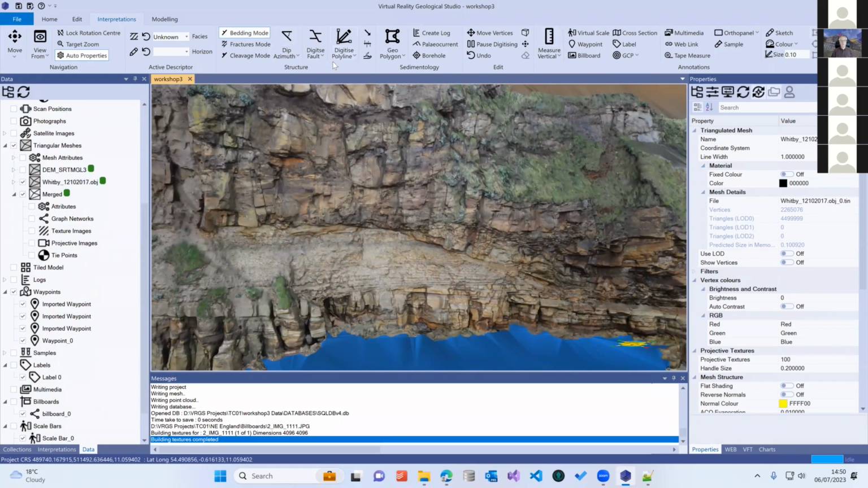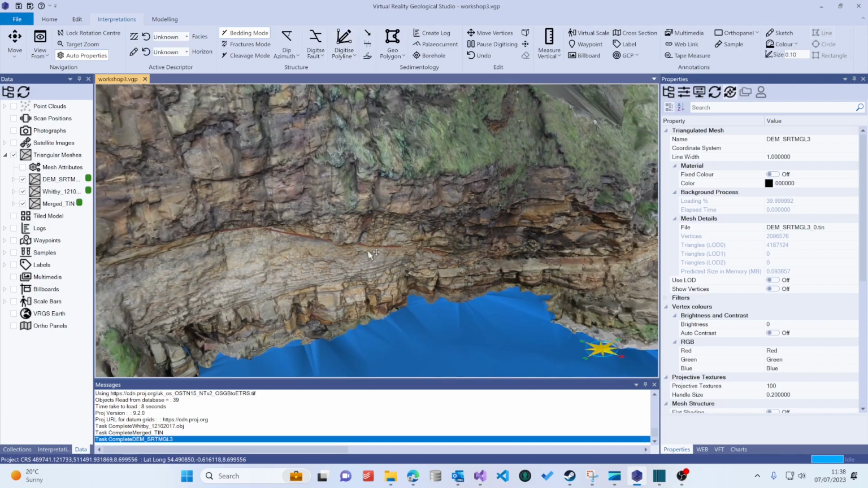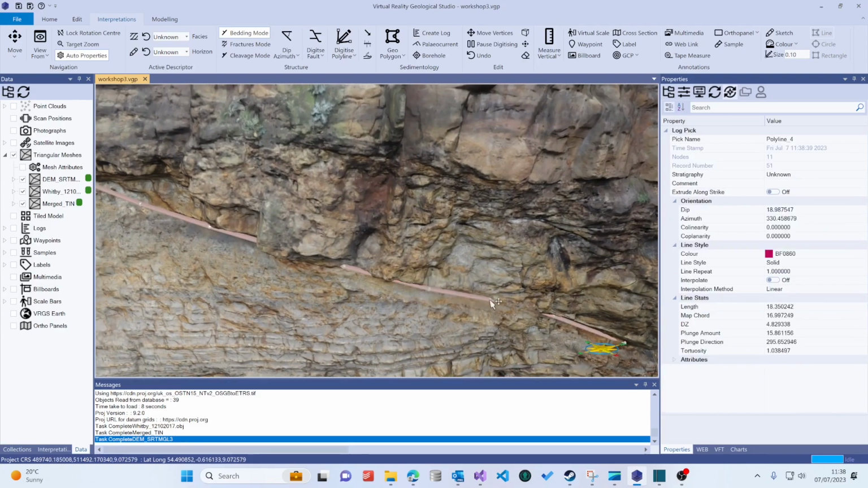Let's look at some of the interpretation tools. The polyline tool can be used to digitize simple polylines. So the first mode is to make individual clicks along a particular surface and double click to finish. If we zoom in on that, we're able to see the polyline vertices and the line that joins the vertices together.